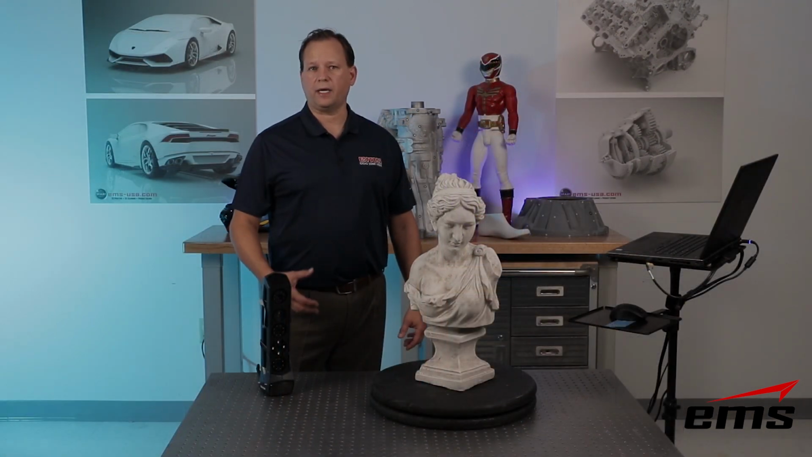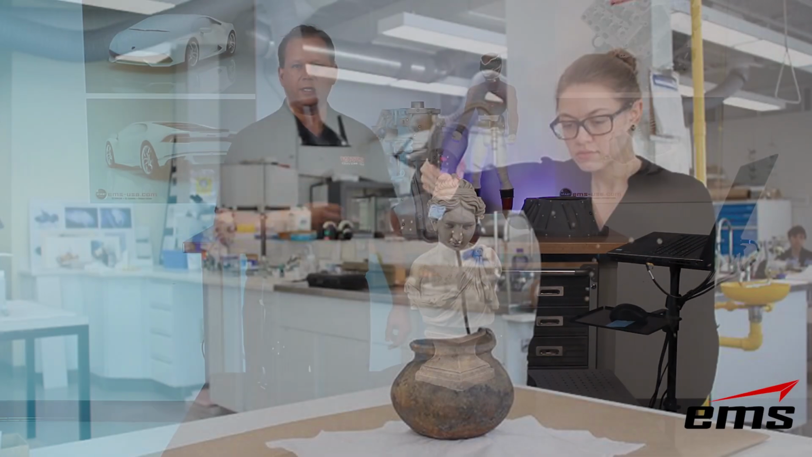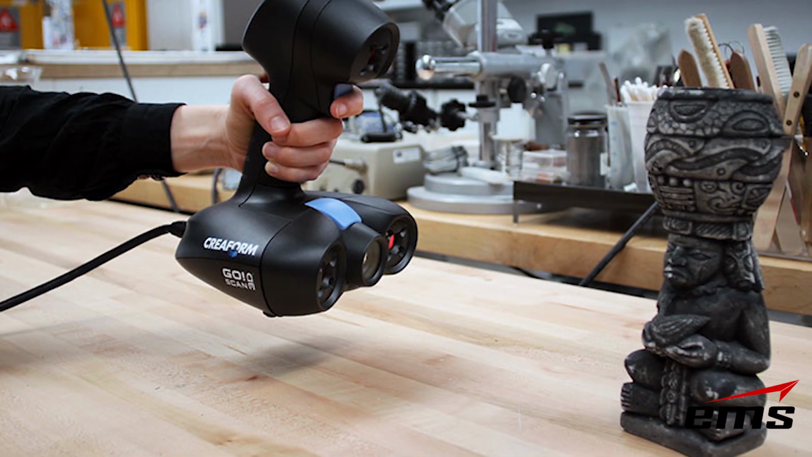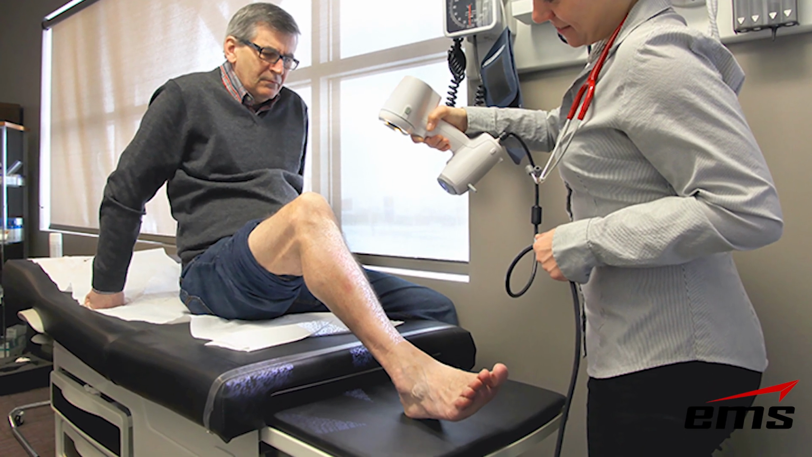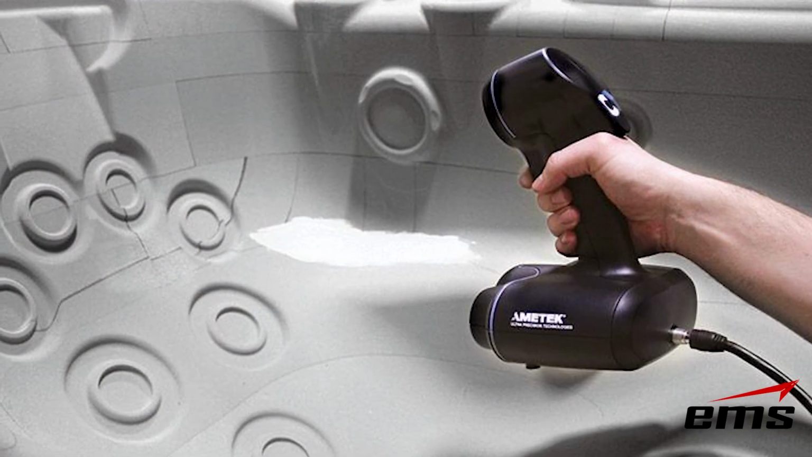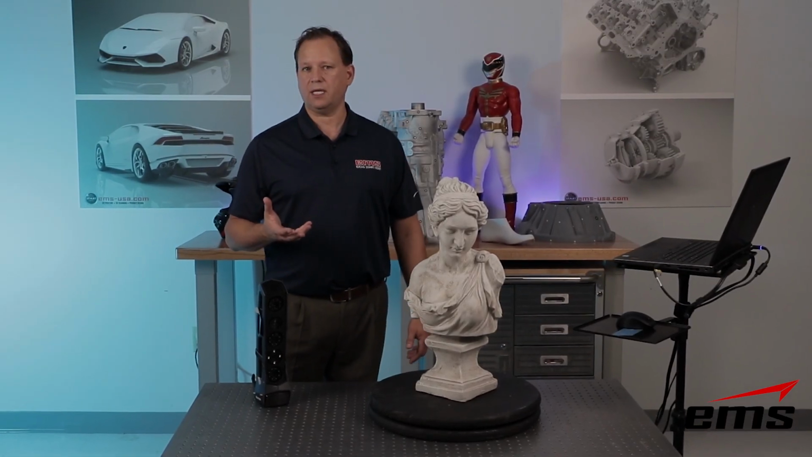So the GoSCAN Spark has a lot of uses. It's been very popular in the world of art and geology and historic preservation, especially with the color capability, being able to capture that. It's also been very popular in the medical industry for prosthetics and prosthesis. A lot of people use it for industrial design, where maybe they've made something out of clay or wood or something else and they want to scan it and turn it into CAD. So it has a lot of great uses, and we'll talk about some of those as we go along.